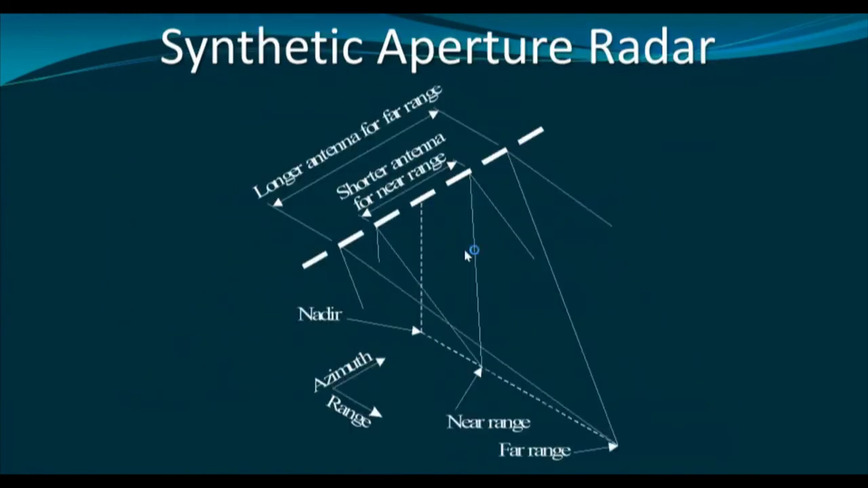Now see, in case of synthetic aperture radar, this is a three-dimensional figure. Okay, so here this is the range direction, this is the azimuth direction, and this is the Z direction. Now see, if we consider the near range, in case of near range, the object will be illuminated for a shorter duration of time, or the antenna length will be shorter.